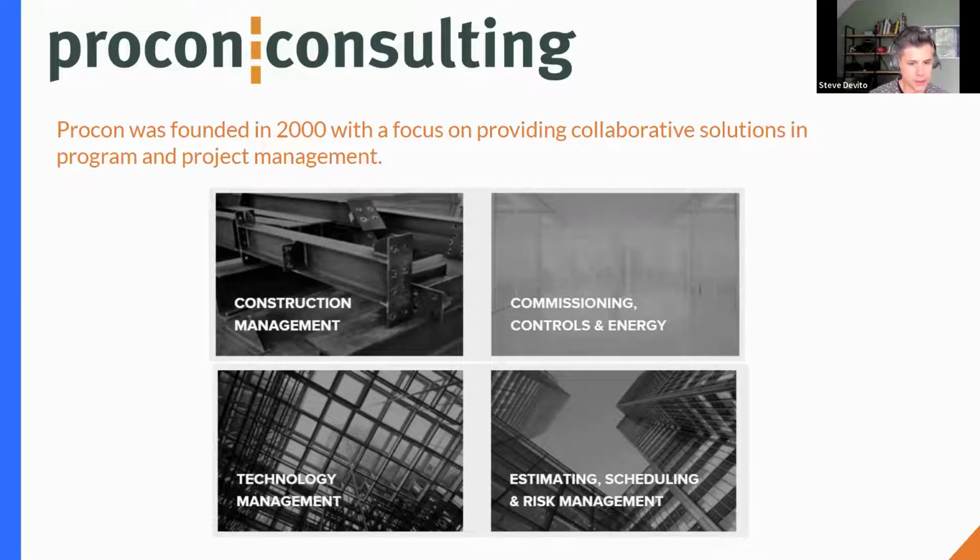And we also implement solutions for the building life cycle in operations and maintenance and through the next cycle of repairs and alterations. So our construction management division, our program and project managers, owner advocates, our commissioning division is there to be able to make sure that the building energy management systems and BAS systems and air supply and other systems are working properly.